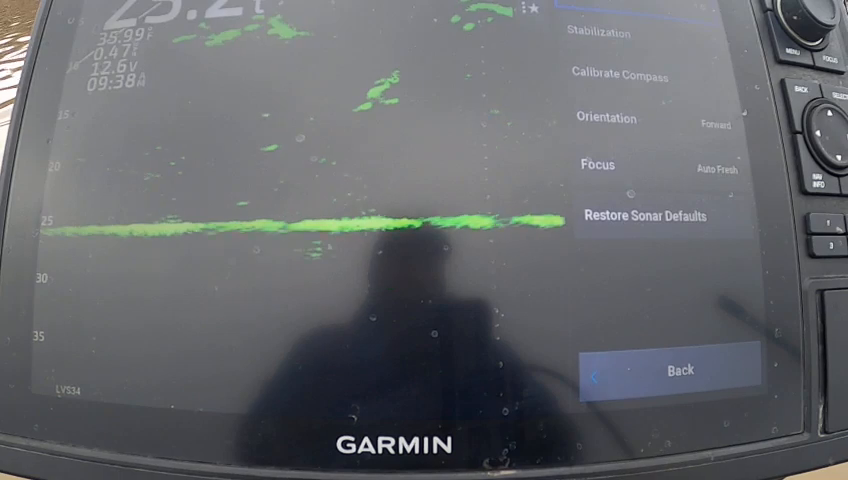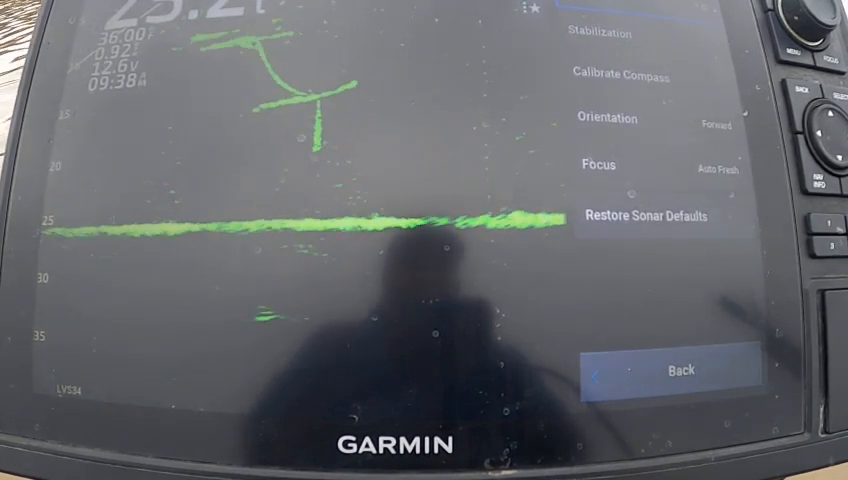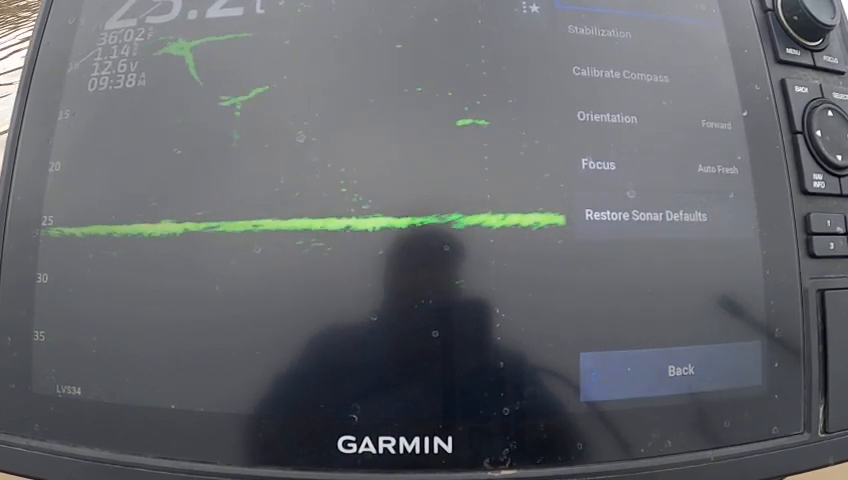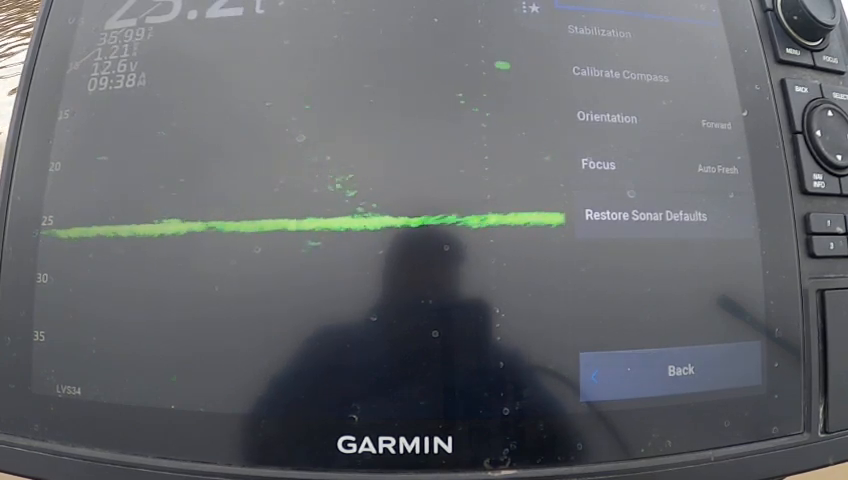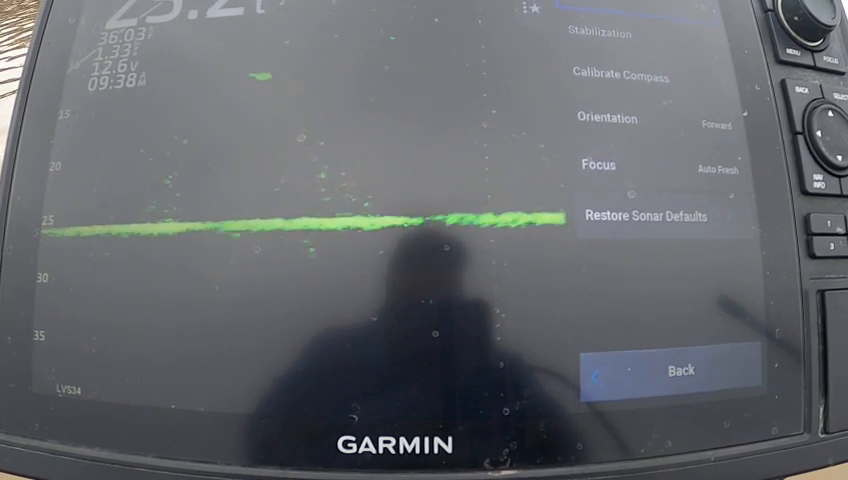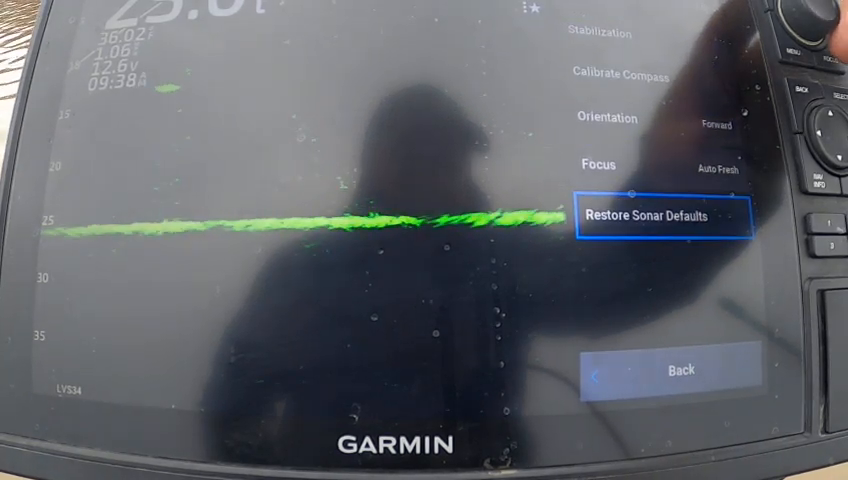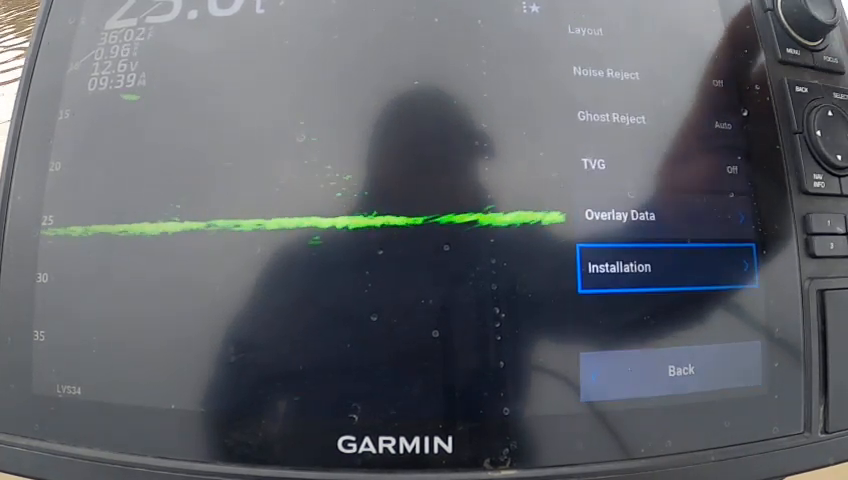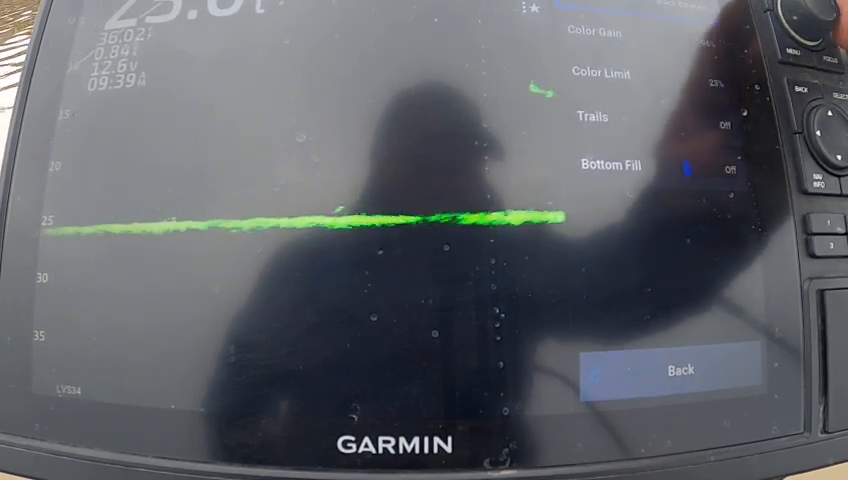It's not looking like we're finding too many fish in this creek where they were. But adjust with that to where you can see the plop of your jig. You can track it a lot better. Orientation forward, of course. Focus, I always leave that in auto. Refresh, or auto refresh, I'm sorry. So installation, so we'll go back up to appearance. Color scheme is black emerald.